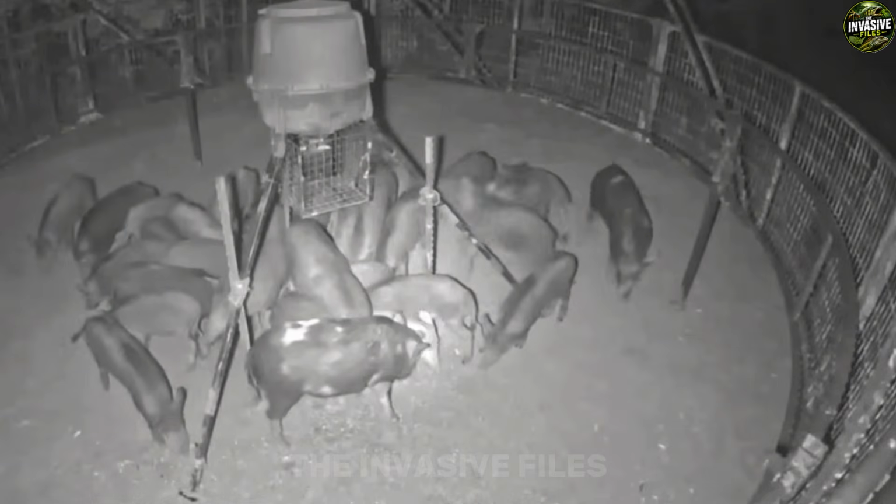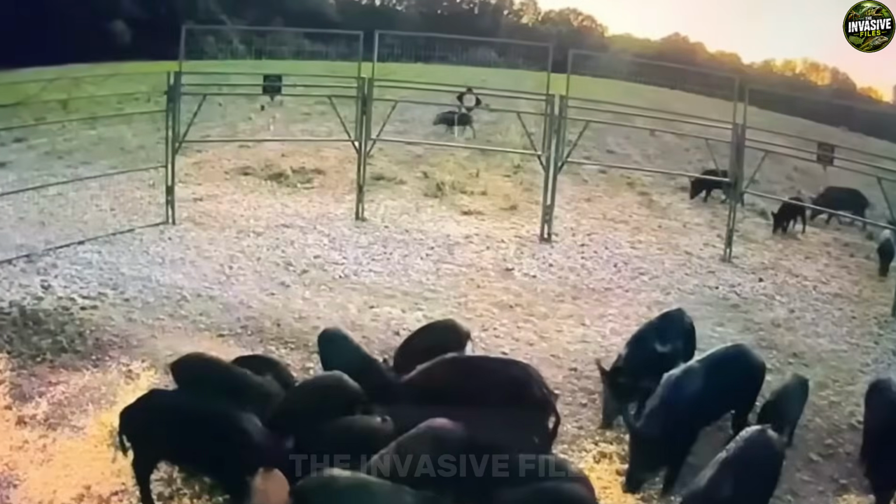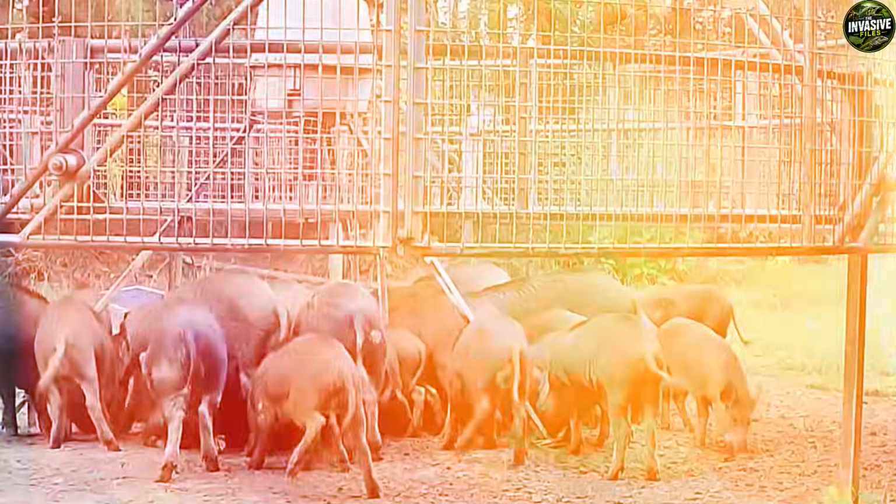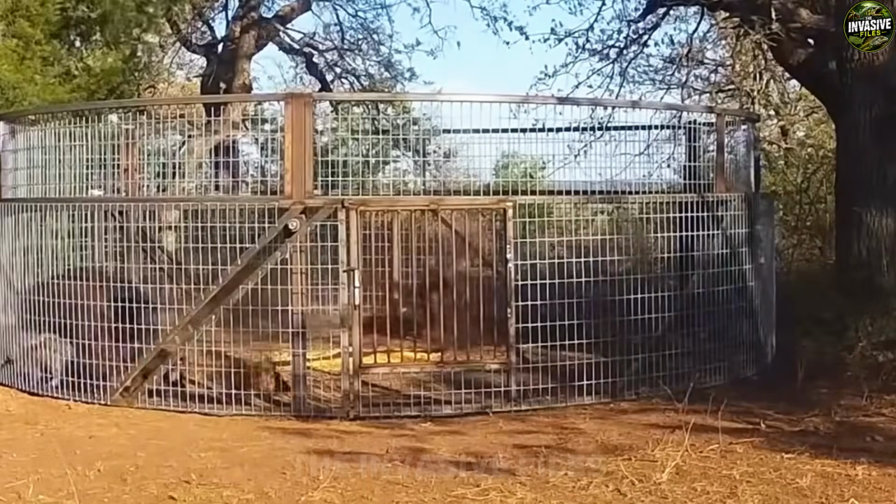The matriarch reaches the pile, shoving her heavy snout into the dirt to get the sweetest kernels at the bottom. Her thick neck catches the wire. The tension snaps. High above the entrance, the magnetic release fires, and the heavy steel gate drops like a falling anvil, slamming into the dirt frame with a deafening metallic thud that echoes across the silent pasture.